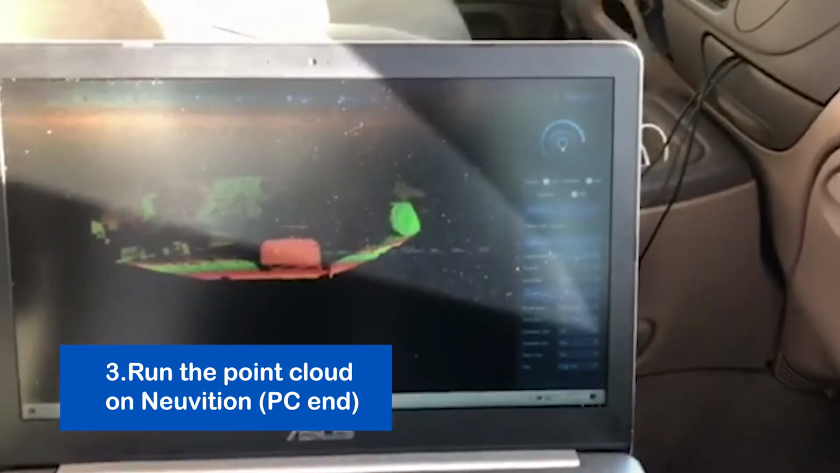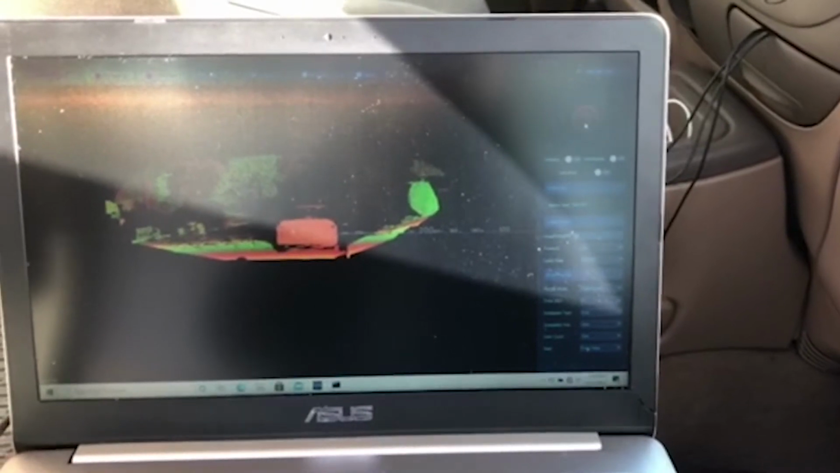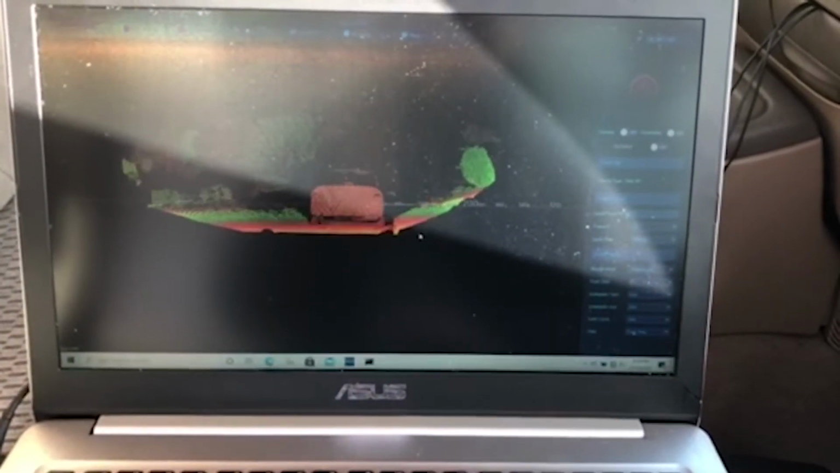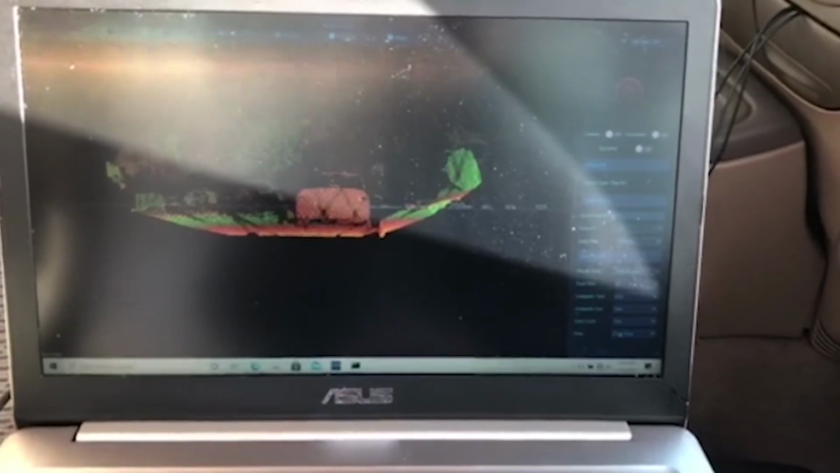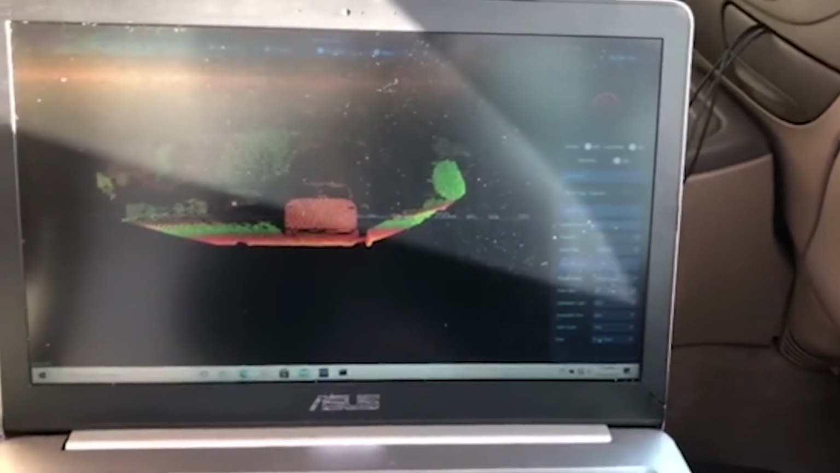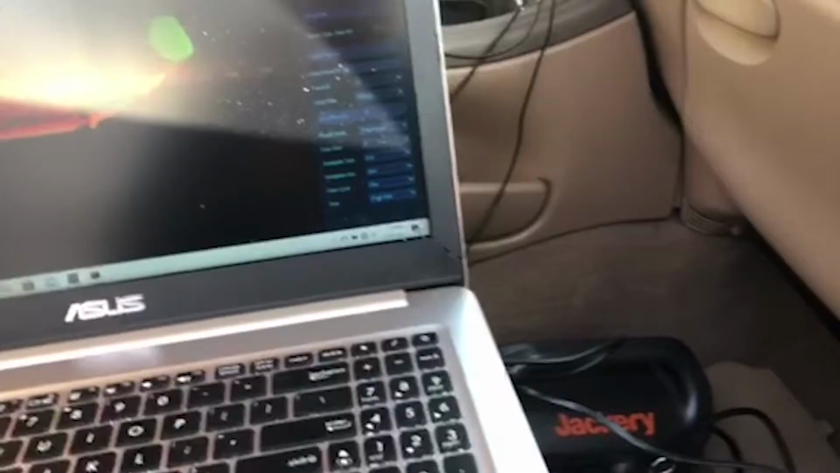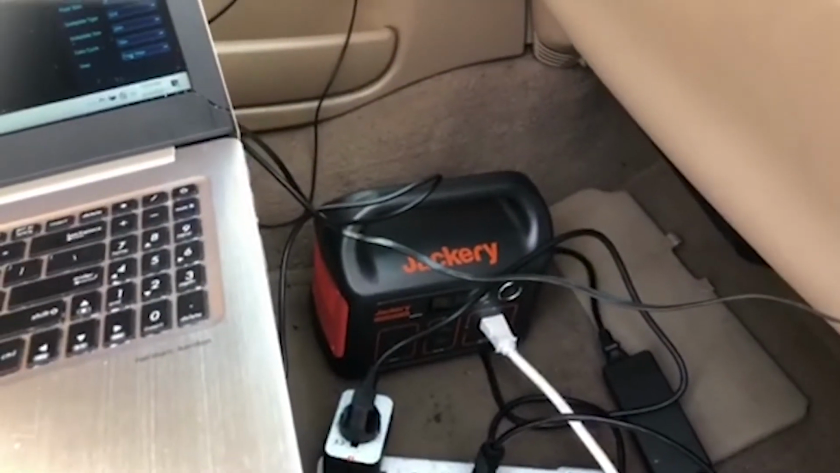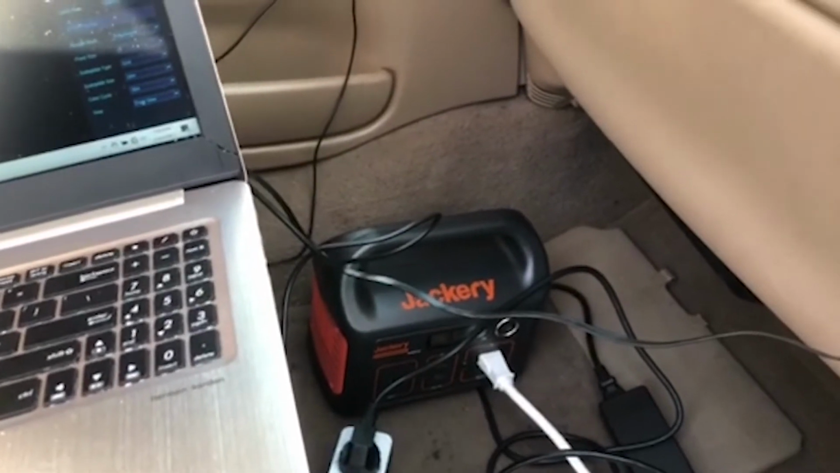Once you turn it on, you will connect to the LiDAR and it shows the car in front of us, and also there's another building on the left hand side. Further left there's a building. A portable power charger can connect to the car to provide longer recording time. Okay, and you can see that's really simple.